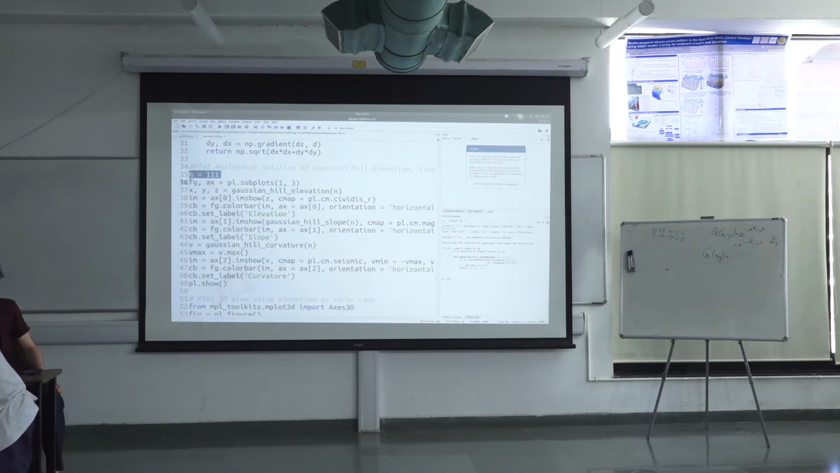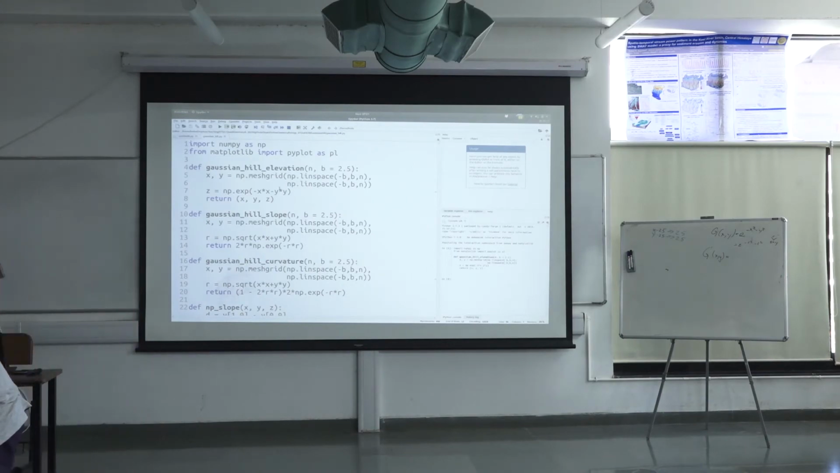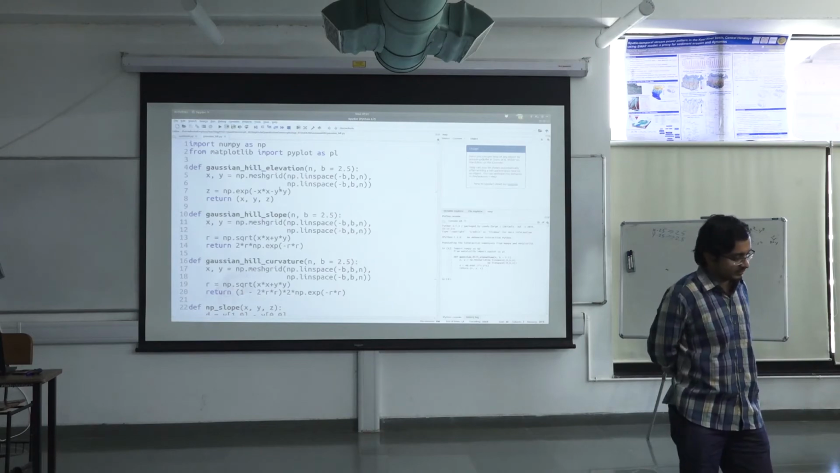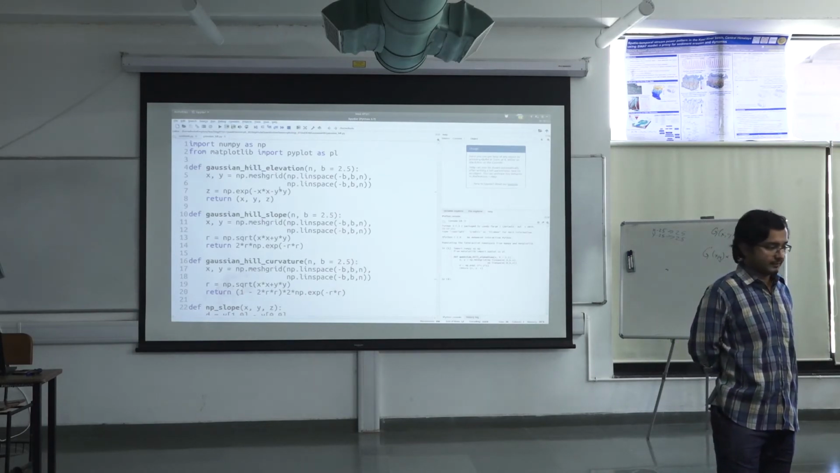This number depends on the user. How many steps are you defining? So n depends. When we go from minus 2.5 to plus 2.5, it's a length of 5. The height is 1. And if you say n is 100, then you would have 5 meters divided by 100 steps, which would be the equivalent of 0.05 meters or so.